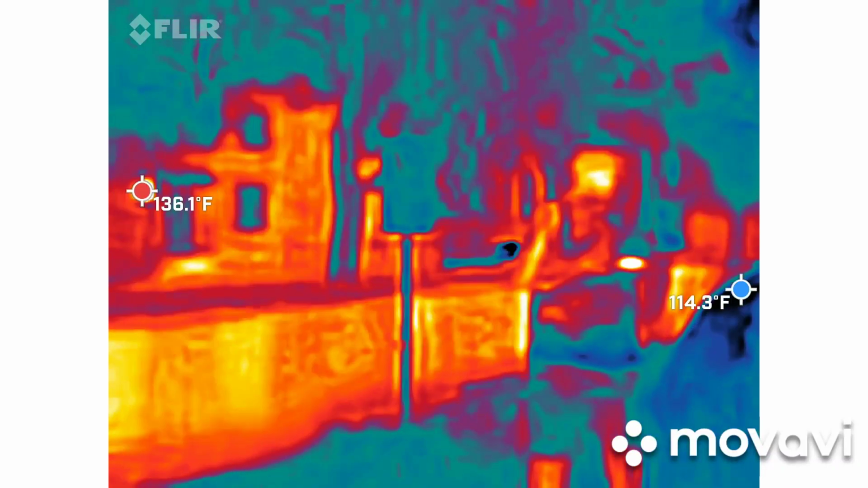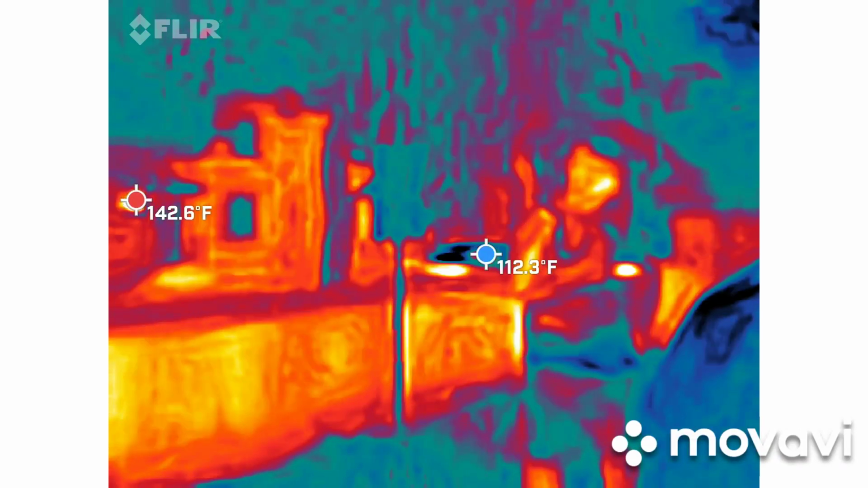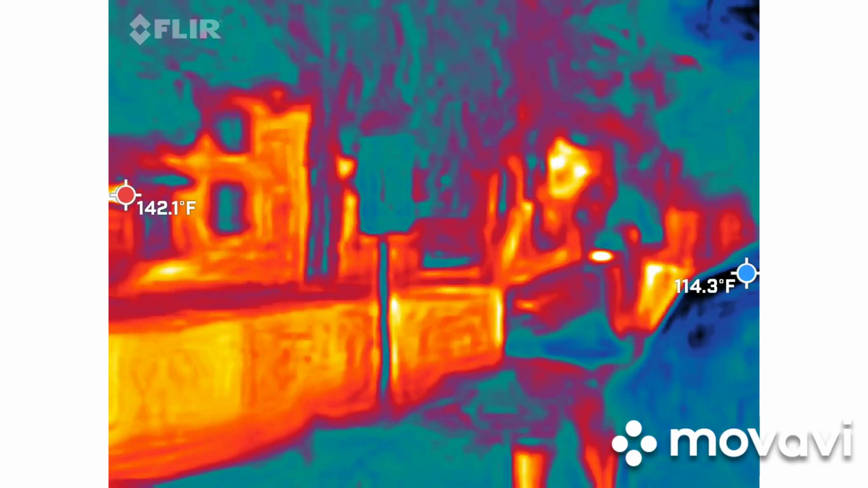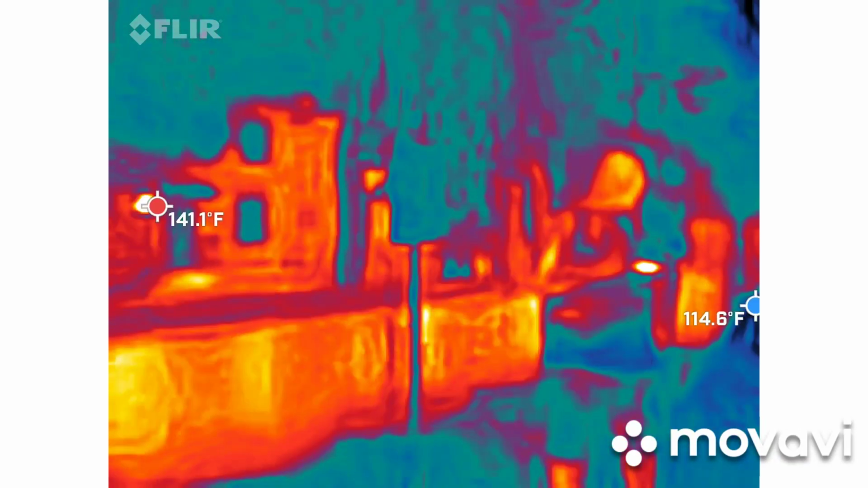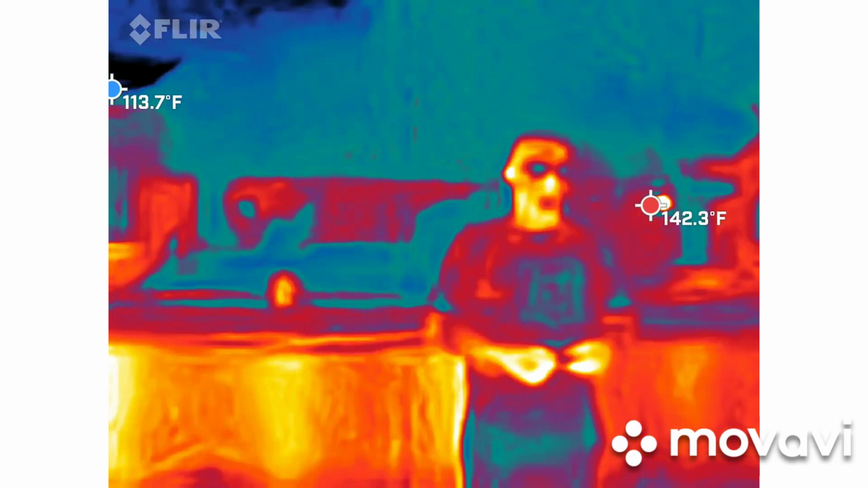Liza, can you show me purple? You can touch the stick.